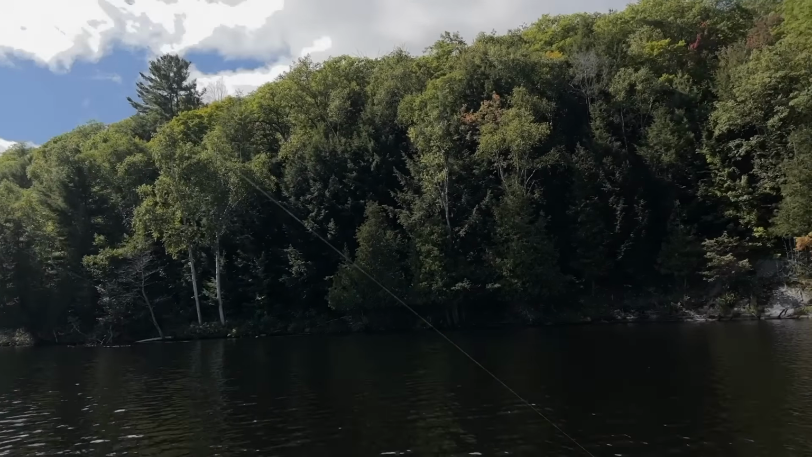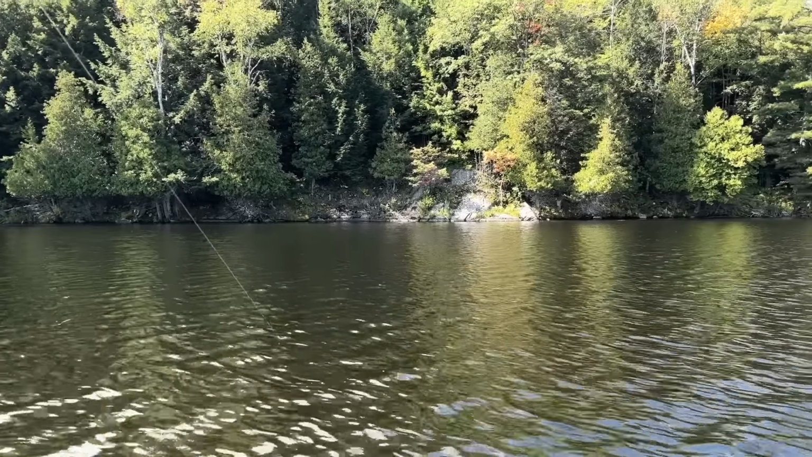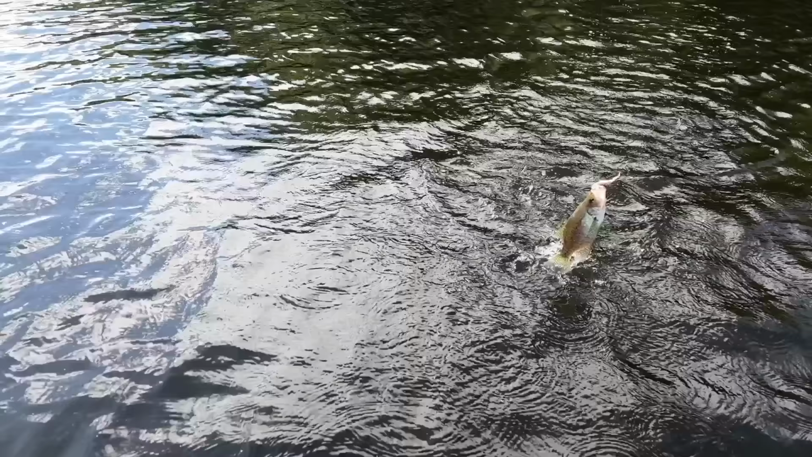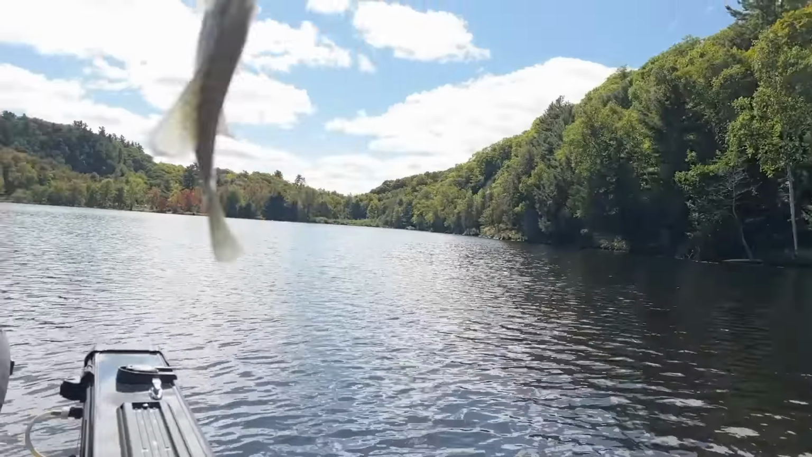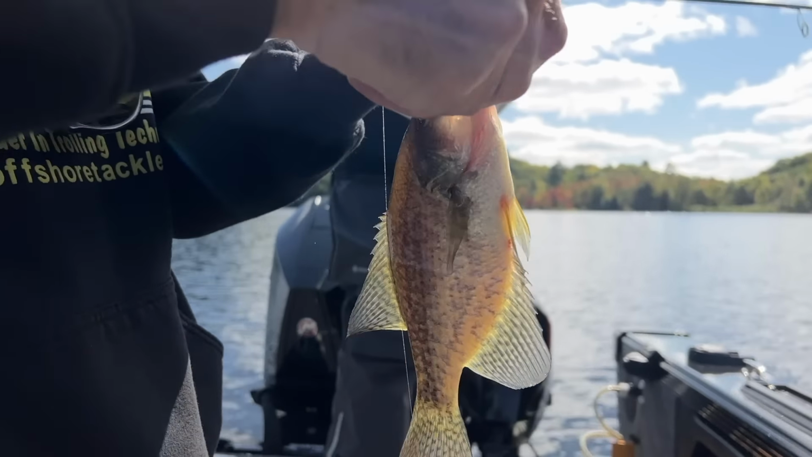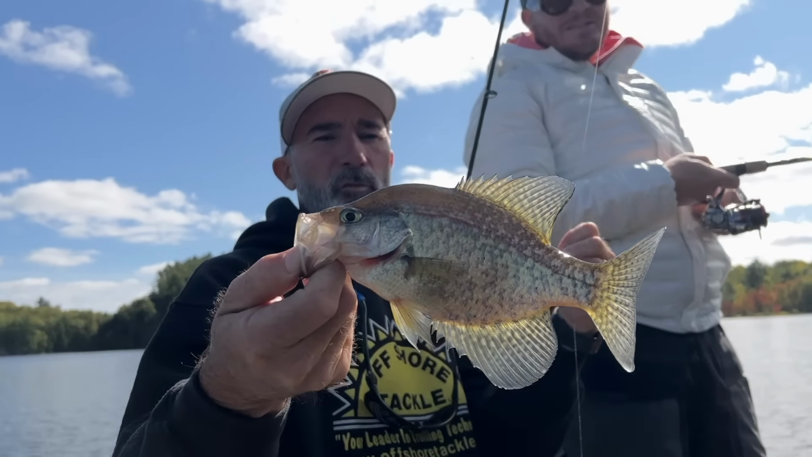What do we got? Not the size we're looking for. But they do come in all shapes and sizes. This is an inclusive boat. That's a little too small to eat, isn't he? Oh yeah, that's too small.